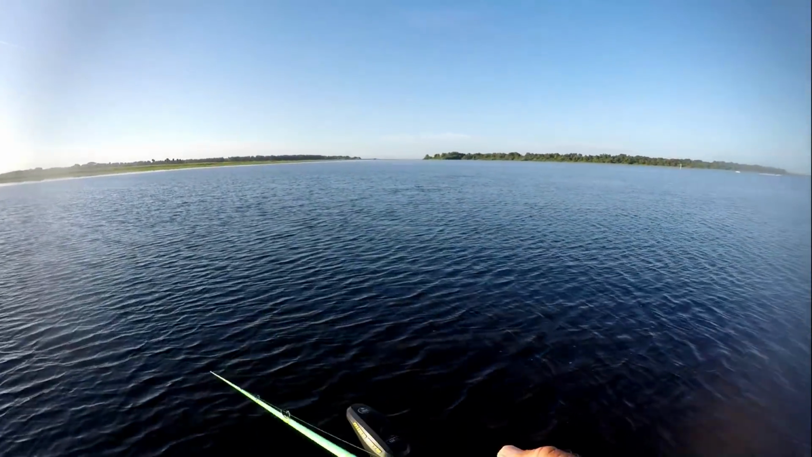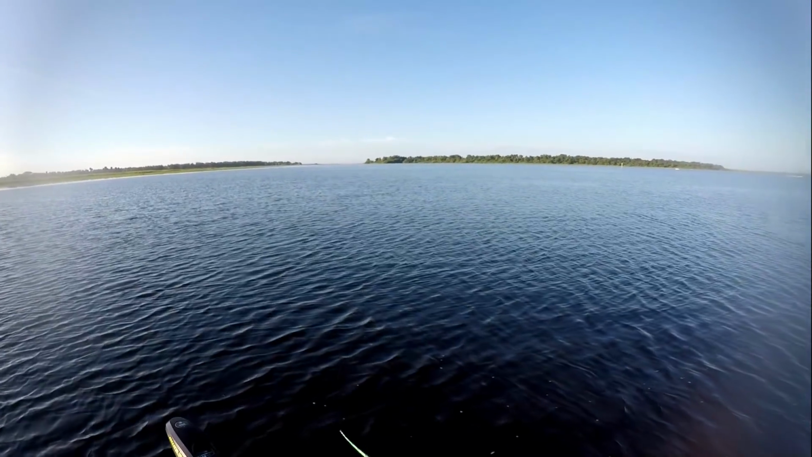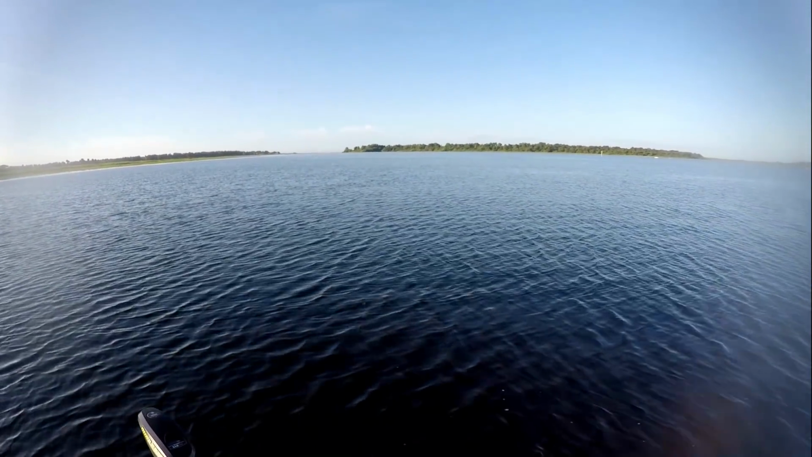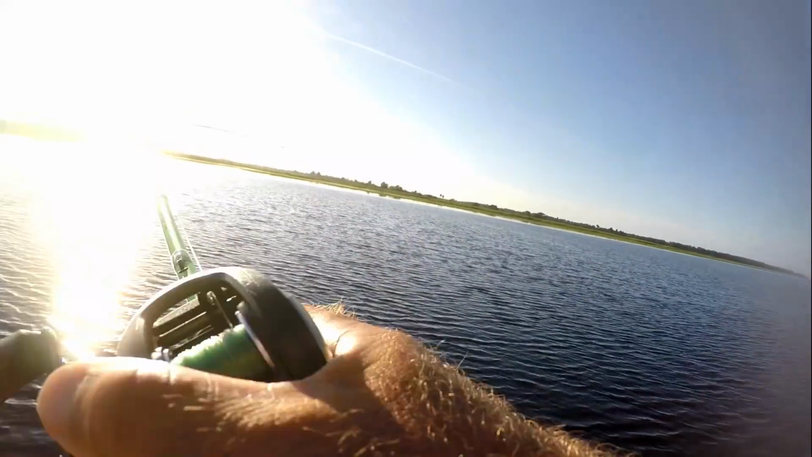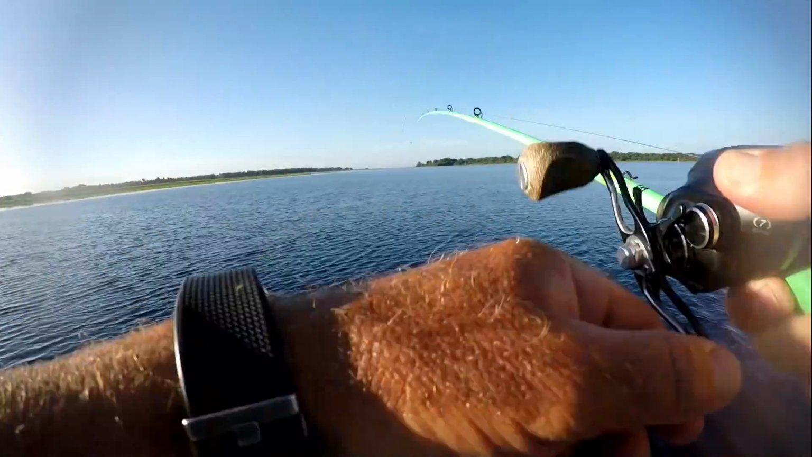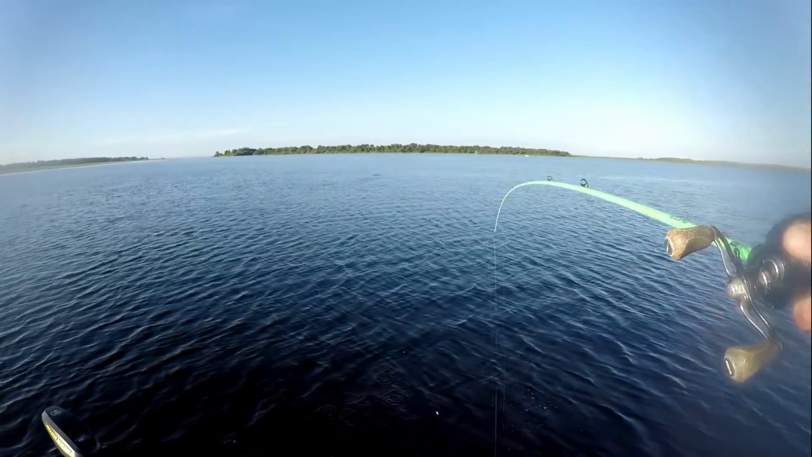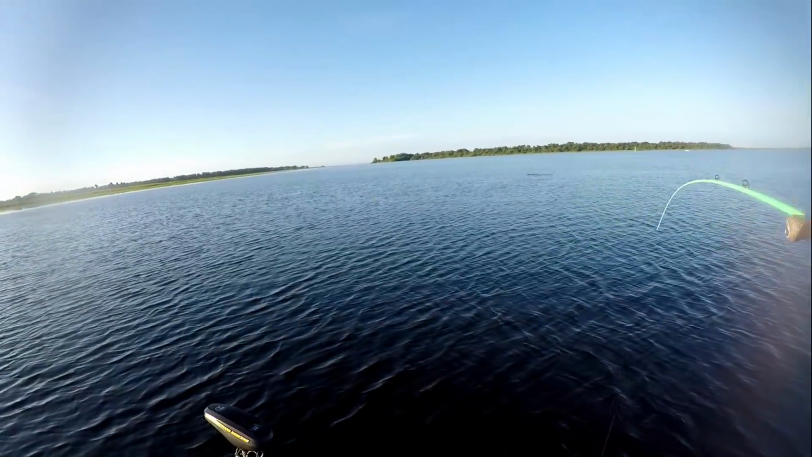See if they will hit topwater here. You basically have to like land on them. There's one. A bait I bought just for catching fish on Lake Champlain. I never caught a fish on it in Champlain, and I cast it twice here and catch it. Figures.